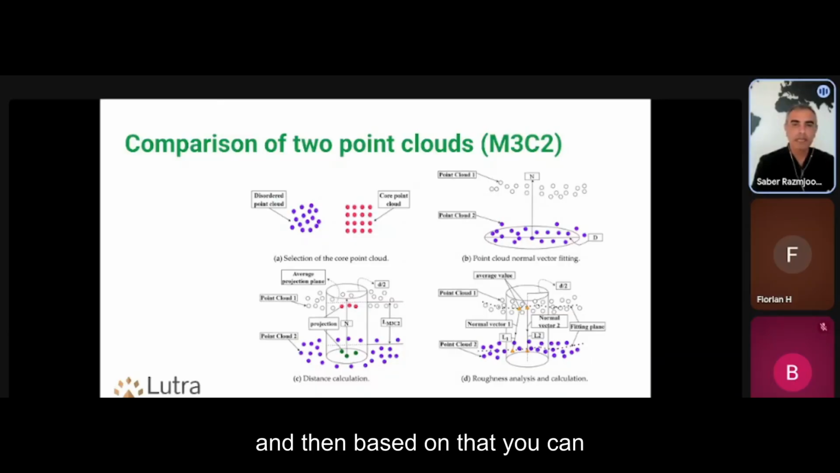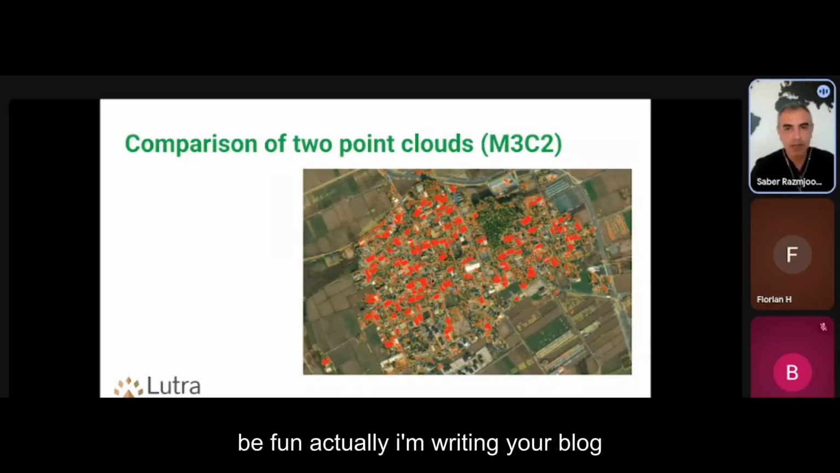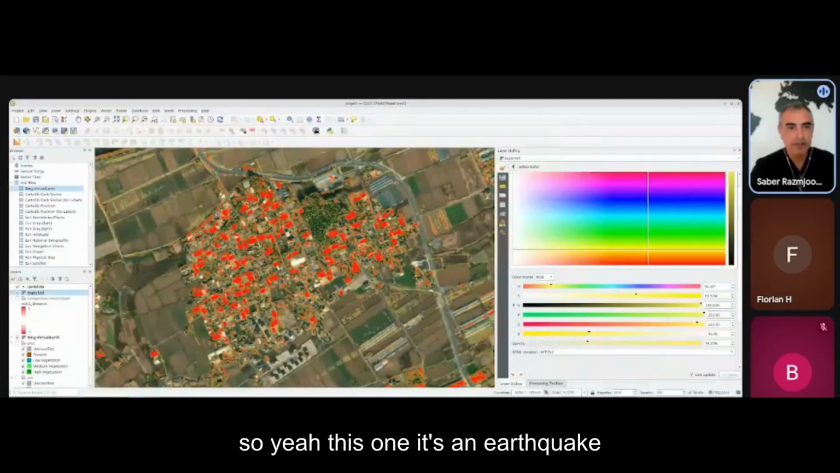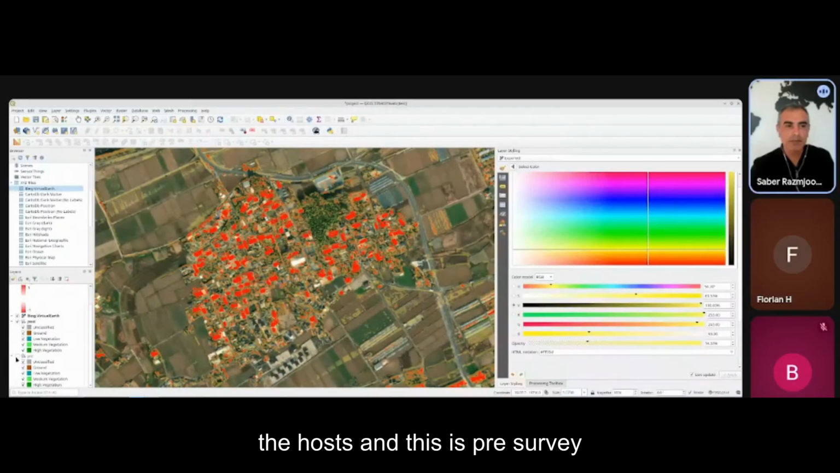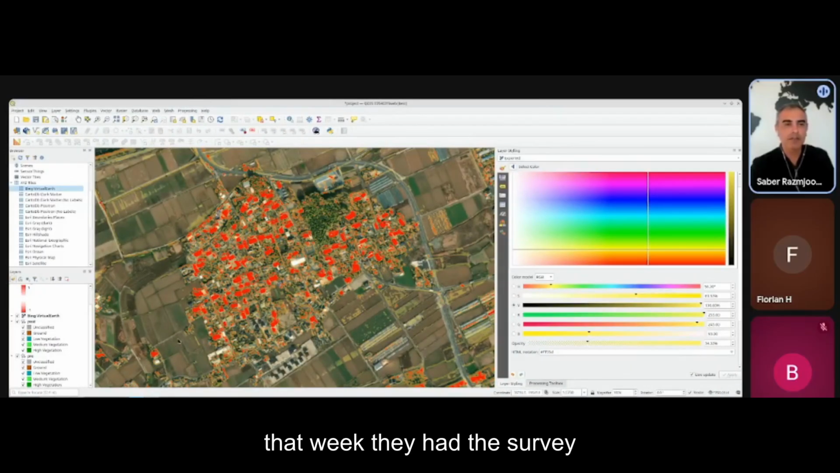And then based on that, this one actually, I'm writing a blog post, I can show you the screenshots here. So yeah, this one is an earthquake in Japan in 2016. This is post and this is pre survey. Interestingly enough, just a week before the earthquake, they had a survey.